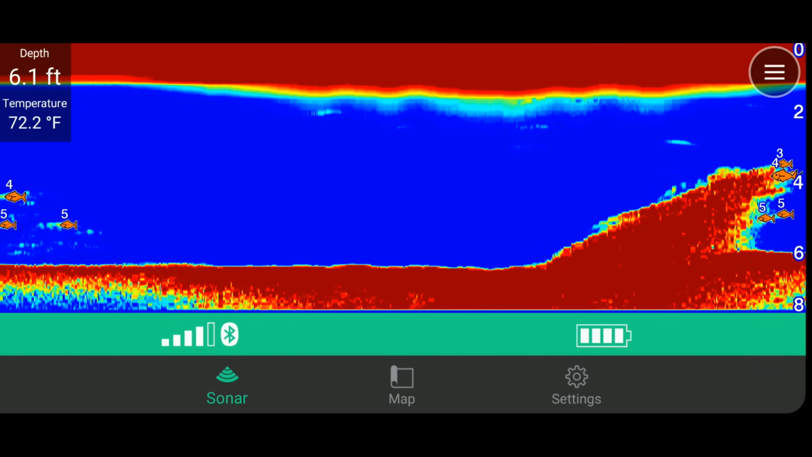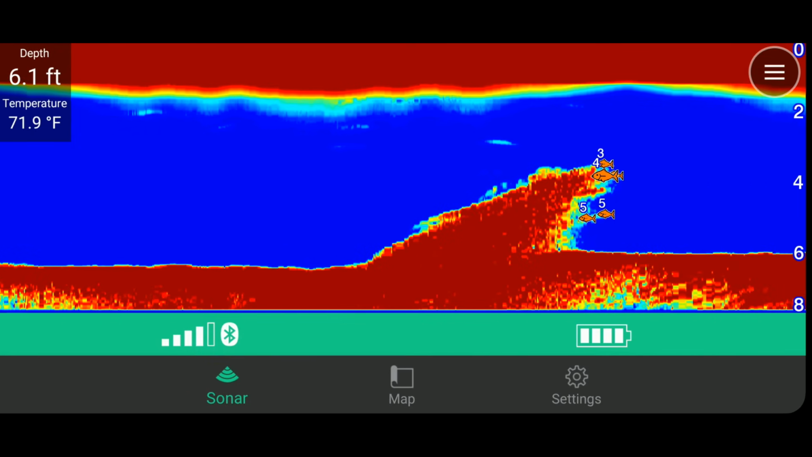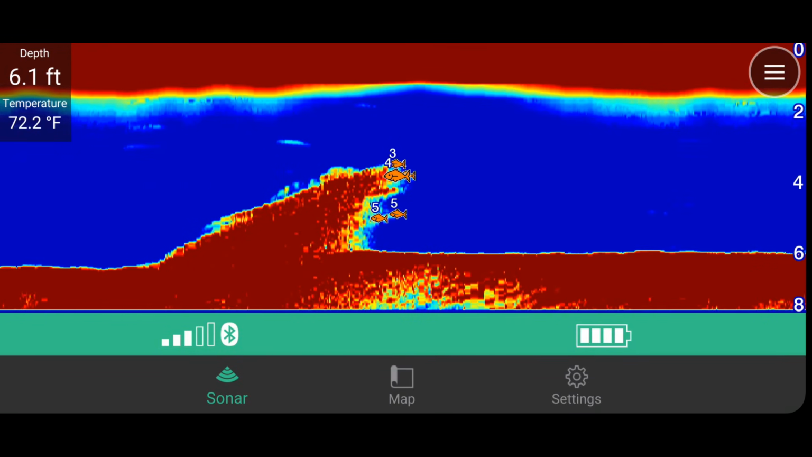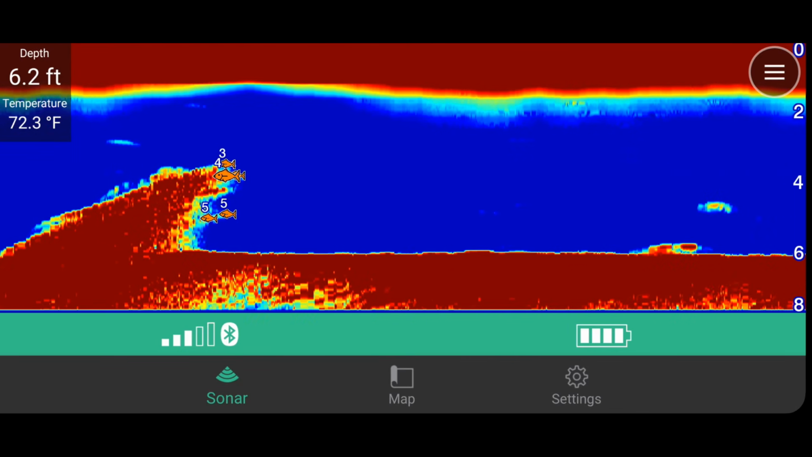Definitely, if you're gonna find pockets where the water's cooler, you're gonna find the fish late summer like we are. It's hot. So here we have an average of 6 feet. As you can see in the chart here, the dark red means the bottom of the seabed, of the riverbed, and you'll start seeing icons. So we have big icons coming through.